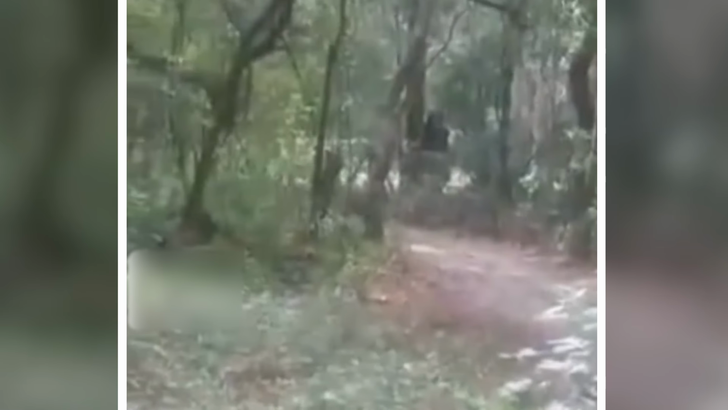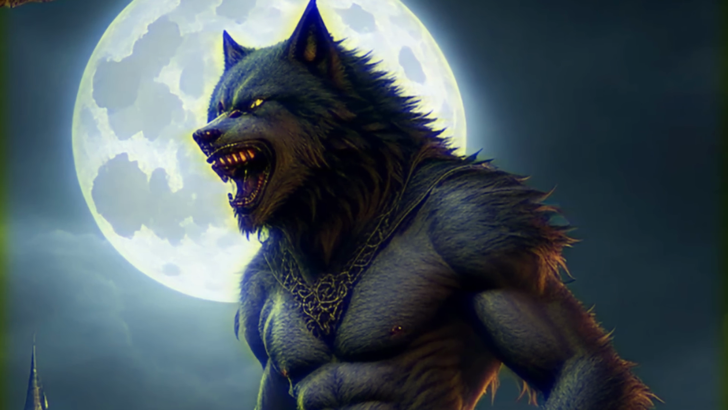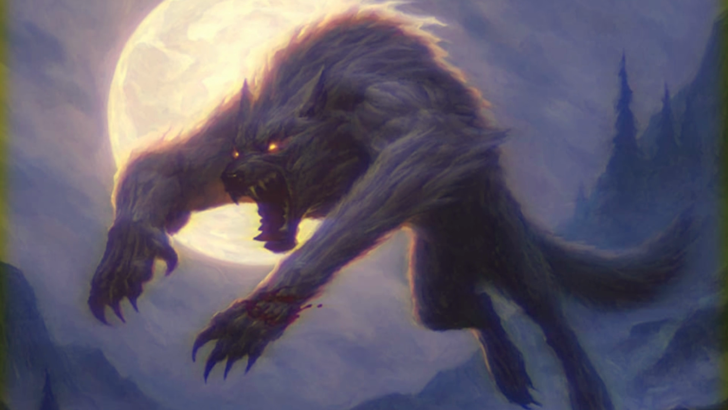Many people who watched the video agreed, saying it might have been a dog man, a creature that's half man and half dog. According to legend, dogmen live deep in the woods and are very dangerous. Many people have reported seeing them, which has led many to believe they really exist. Is the legend of the dogman more than just a myth?